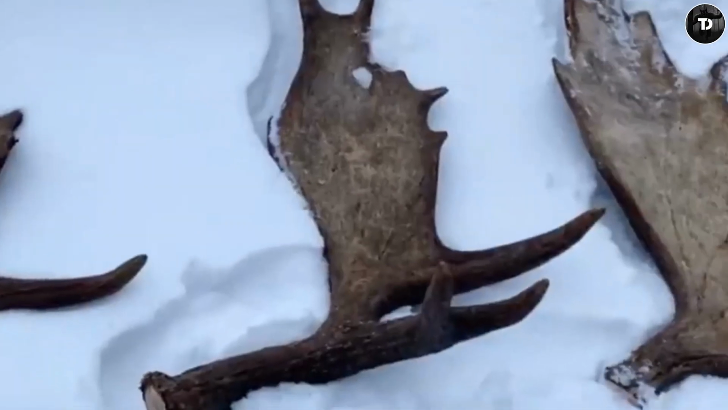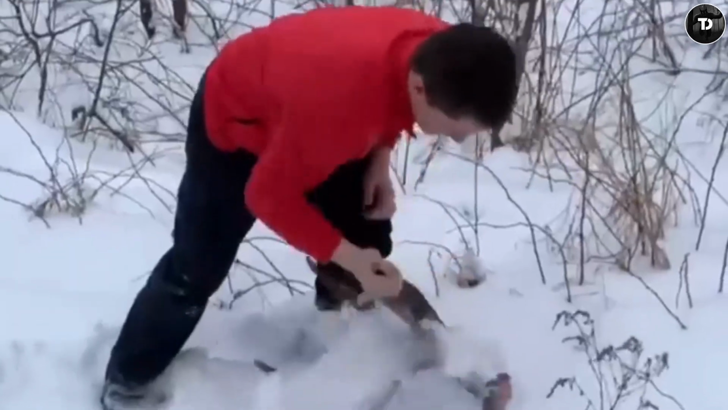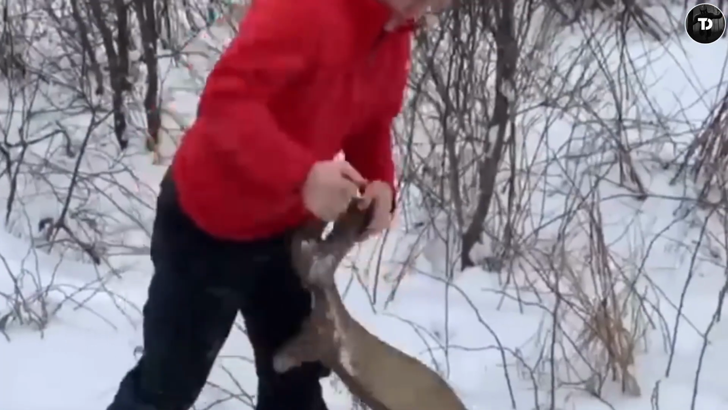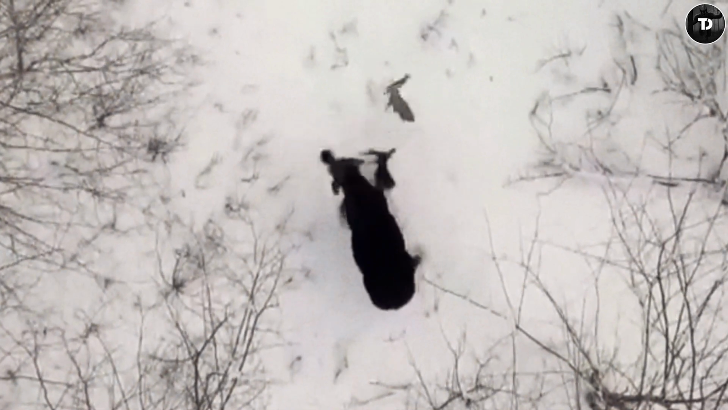A pair of moose antlers like this can weigh up to 40 pounds. This magical scene was captured by a YouTuber while he was casually flying his drone through the snow-filled forest. What an interesting scene to come across.